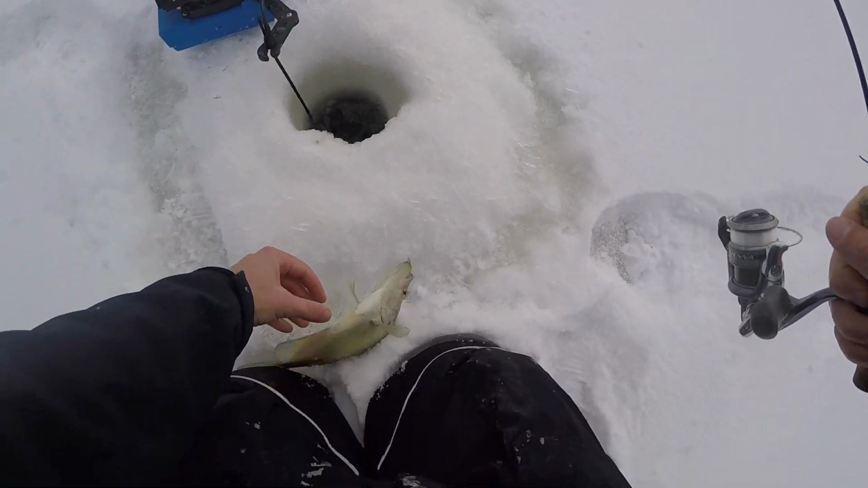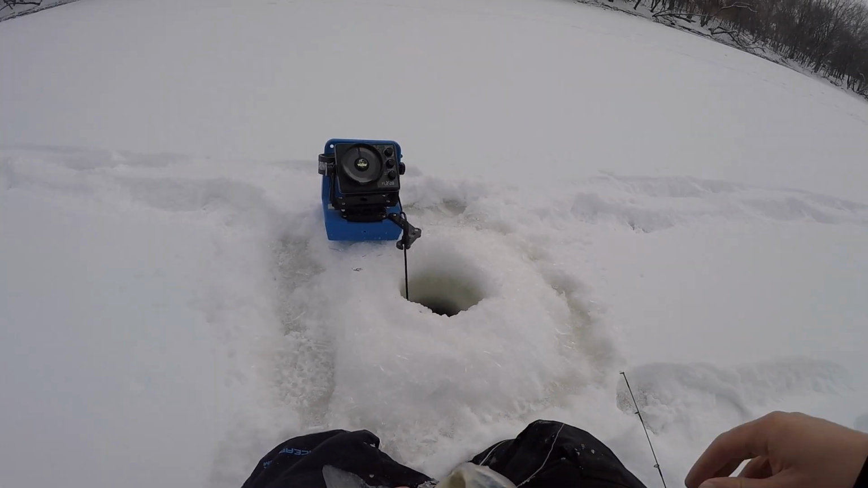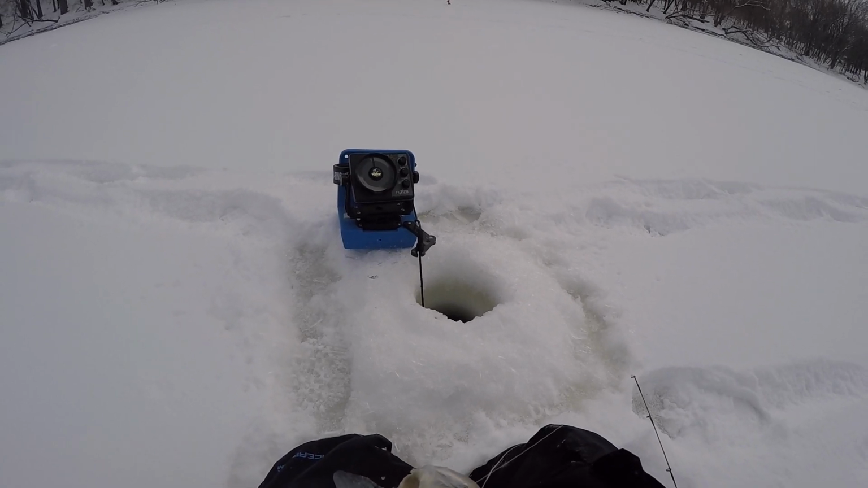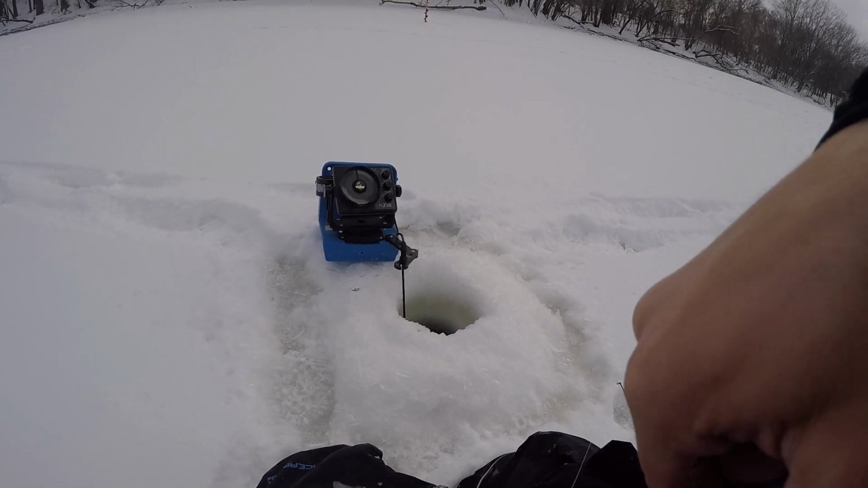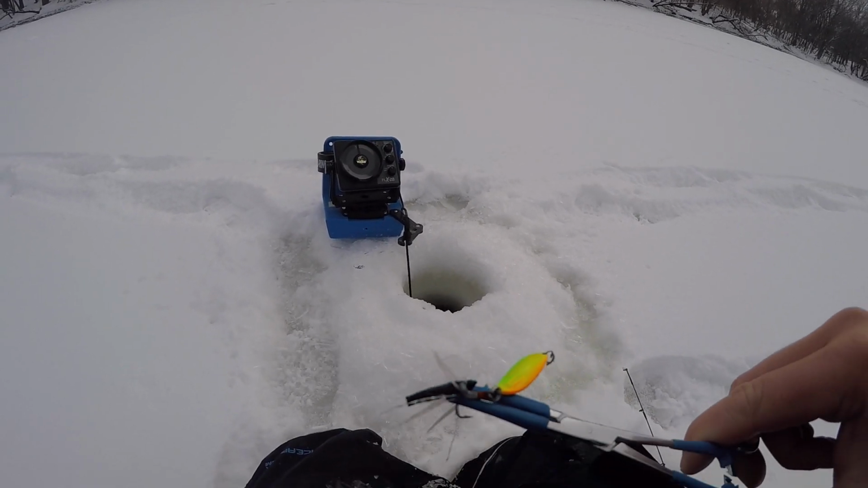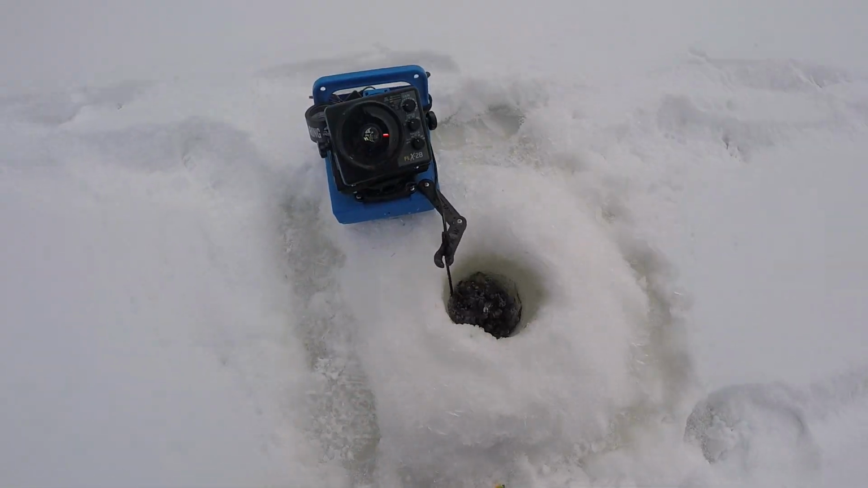That's a bigger one. No, just kidding. Another freaking 11, 12 incher. When they come up the hole, these whites' mouths are so big, they look gigantic. But they are just choking this flutter spoon with a Mackie, just a cut off Mackie Minnow XL. Just using plastics. They don't seem to mind.